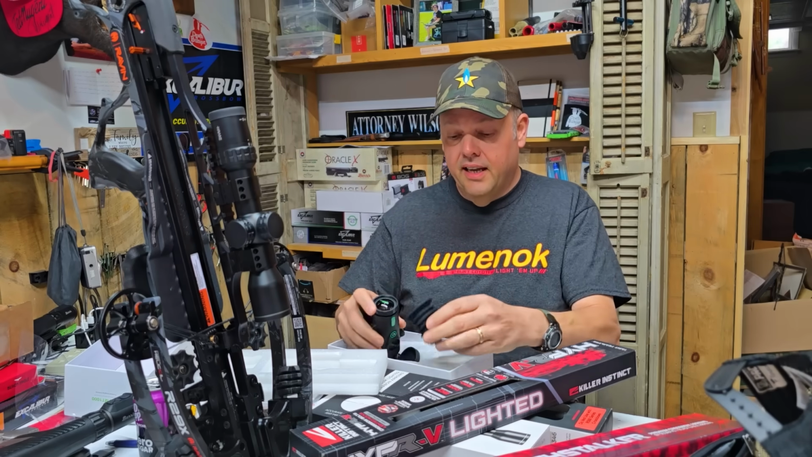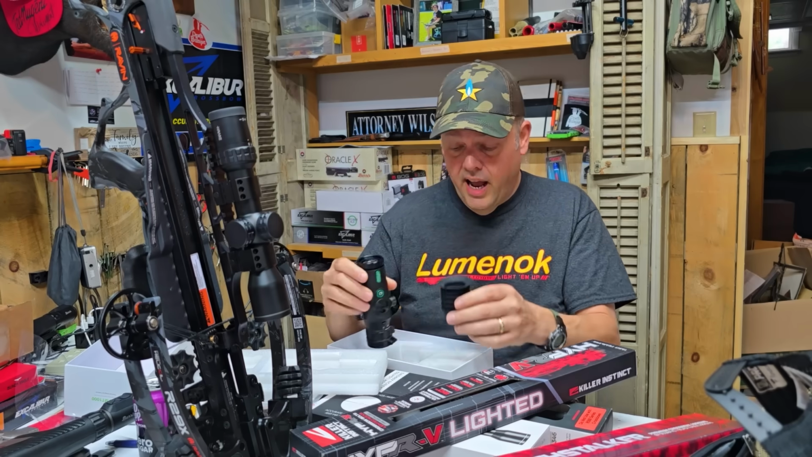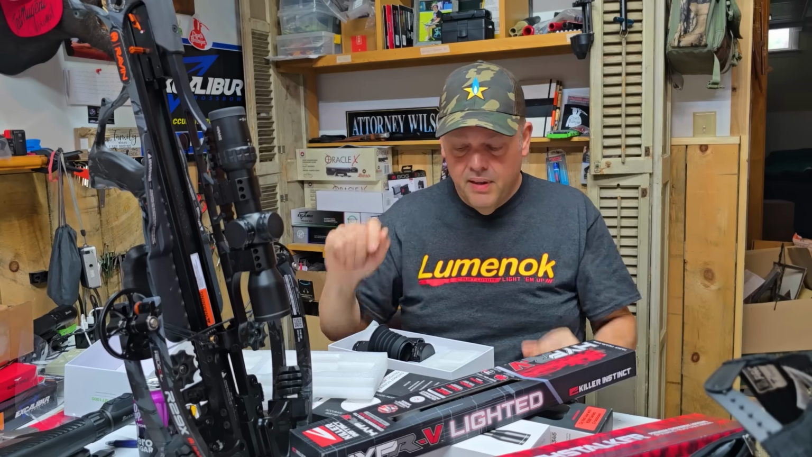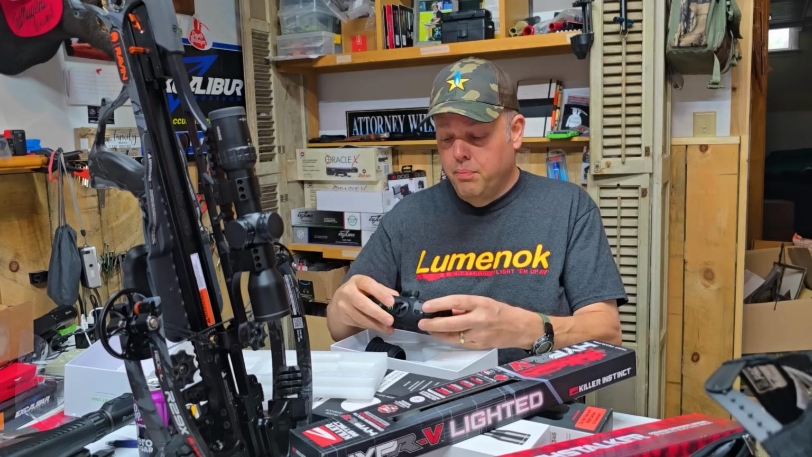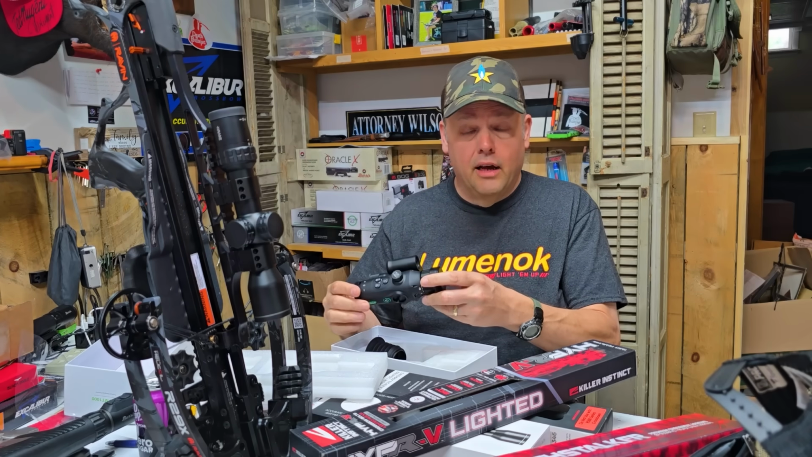So this goes on like this to cover up that, so you can look through it, and this protects your eye, so you're only looking at that in the event that you don't get the ambient light from around it, and you get a much better view through this optic. Before I lose all the rest of the parts, I'm going to put it together, learn about this thing, and then we're going to take it out and try it in the dark.